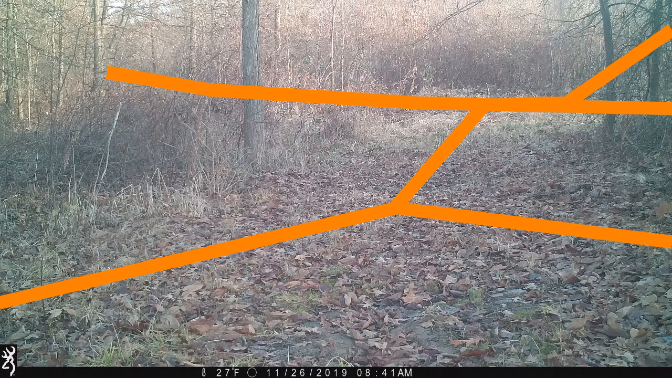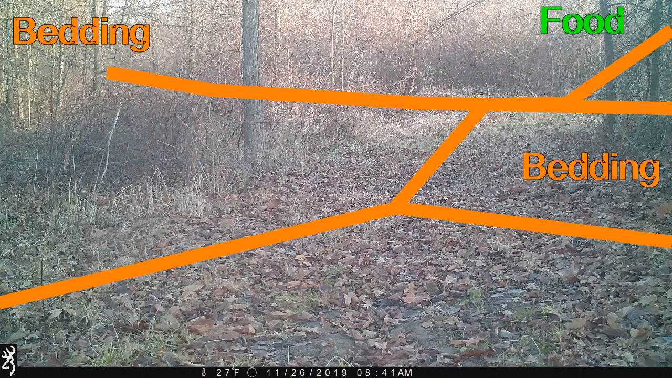Now it's important to understand that trails don't really happen randomly. There's a reason these trails are here. This trail leads to bedding cover. Both of these trails lead to bedding cover. This trail leads to a food source that's a little bit further away, and this direction leads to one that's closer to this area. So we're really in a good spot between all these areas where does are feeding and bedding and bucks are looking for those does.